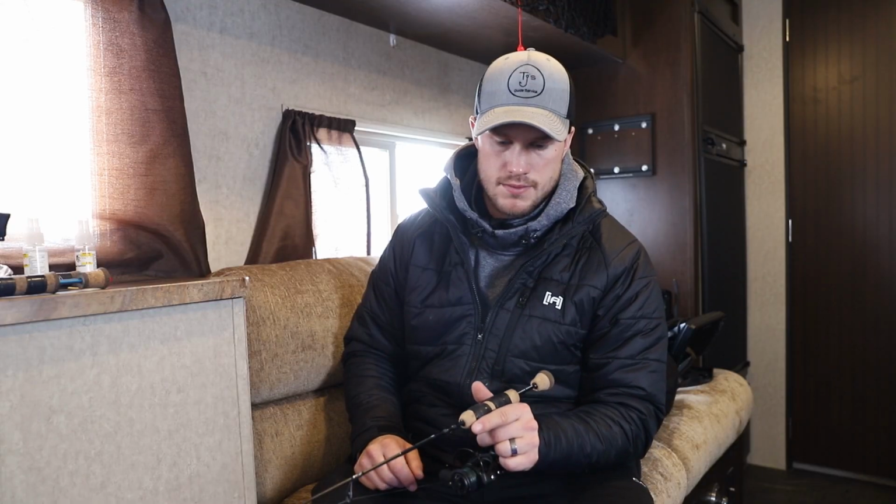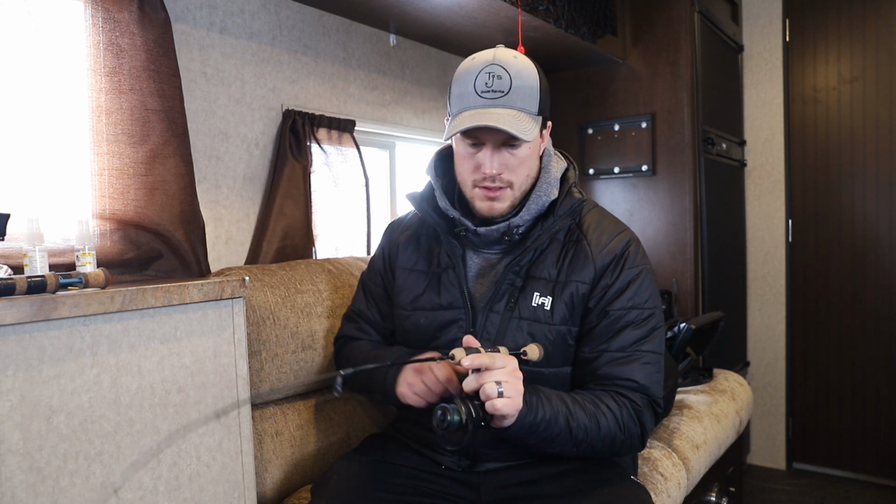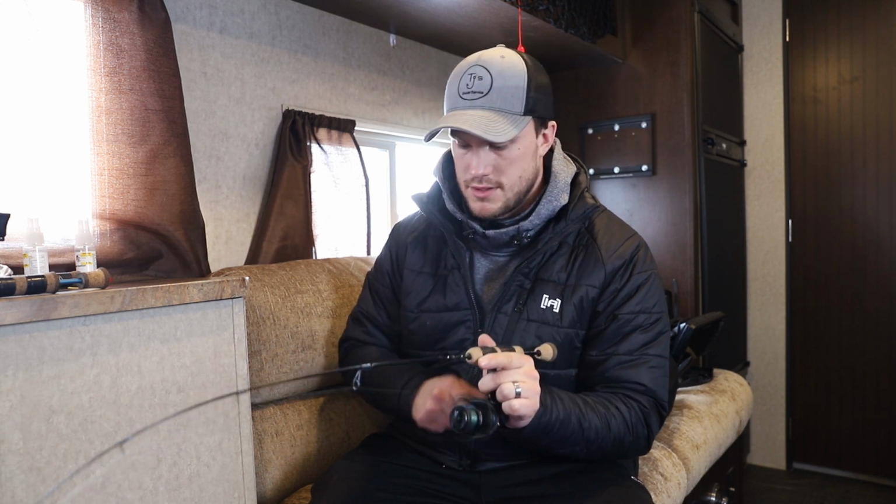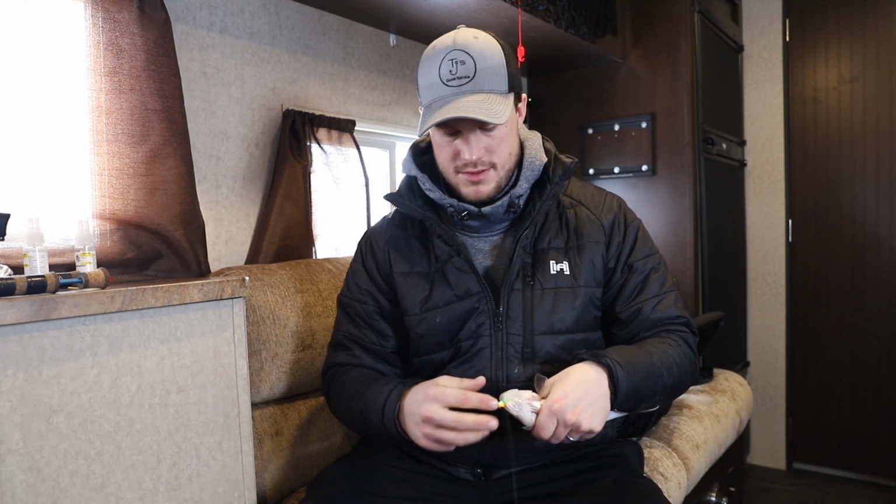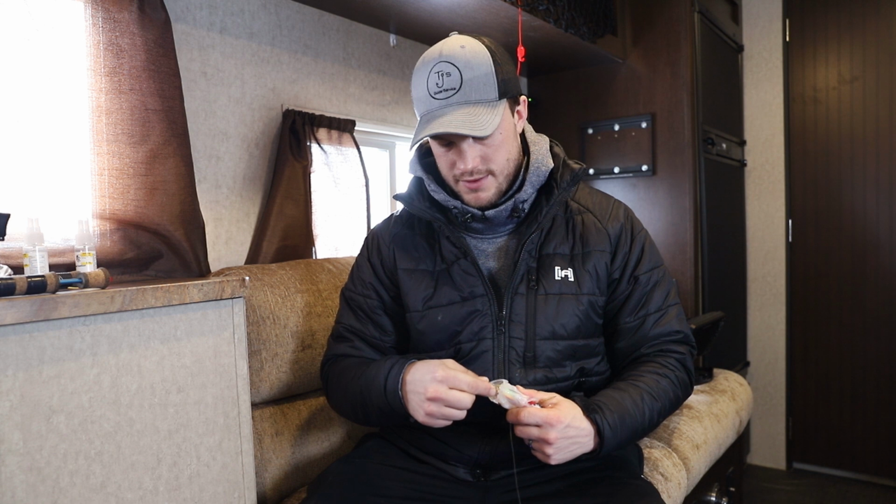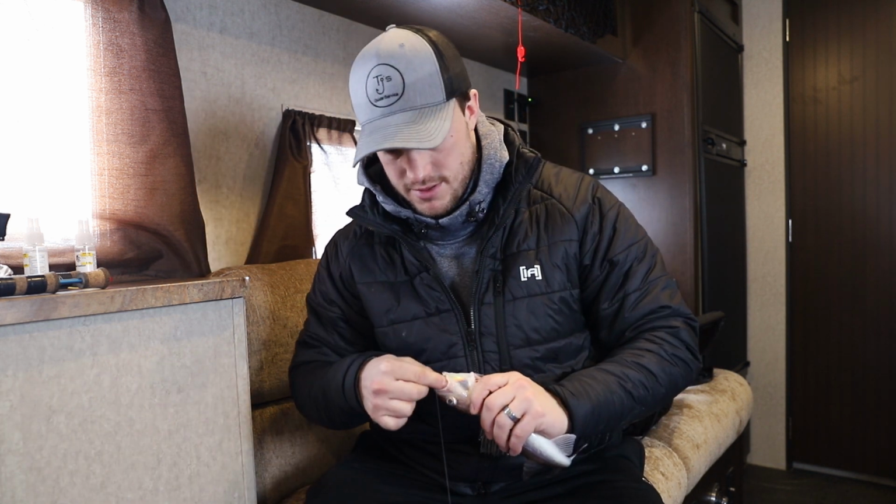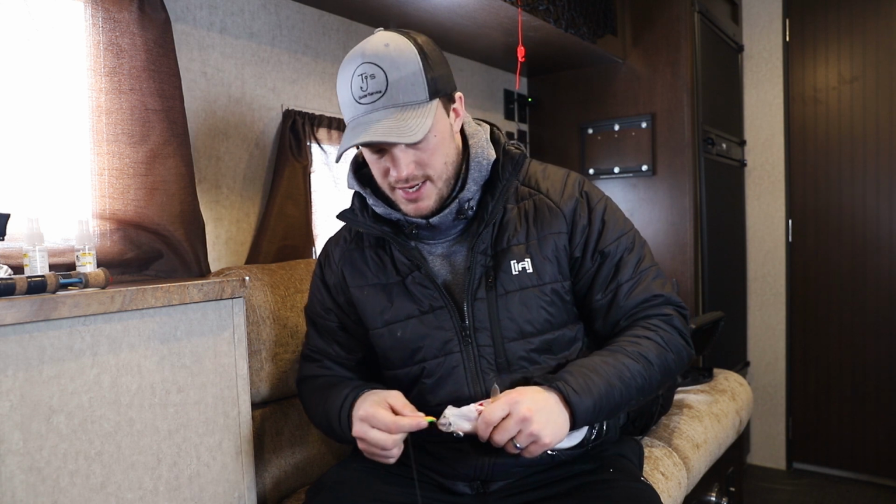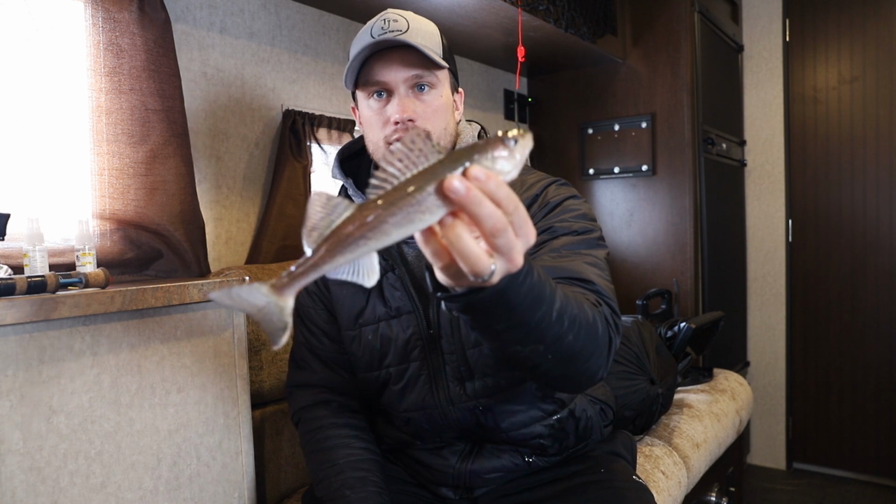Ooh, this one's darting up. There he is. About the same. And that right there has been our morning. He just swallowed that thing. These fish have been tiny, but they have been aggressive. So that has been our morning right there.